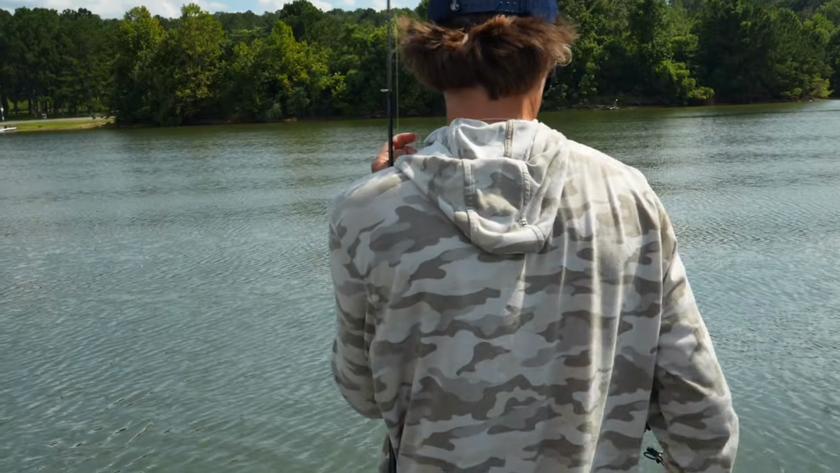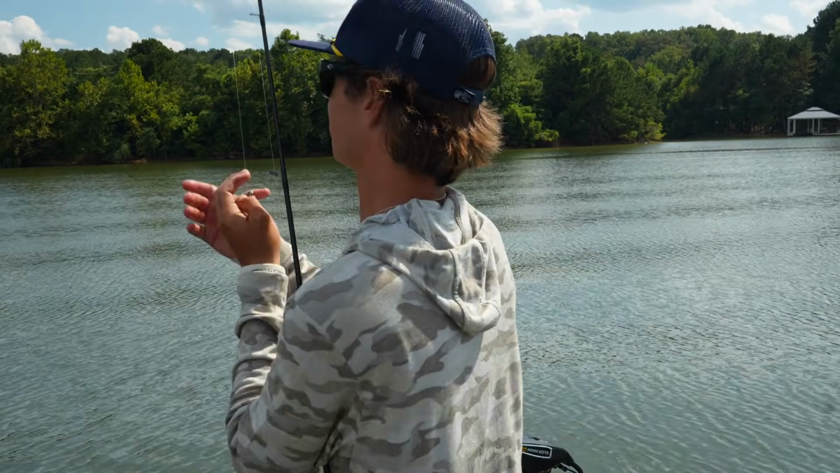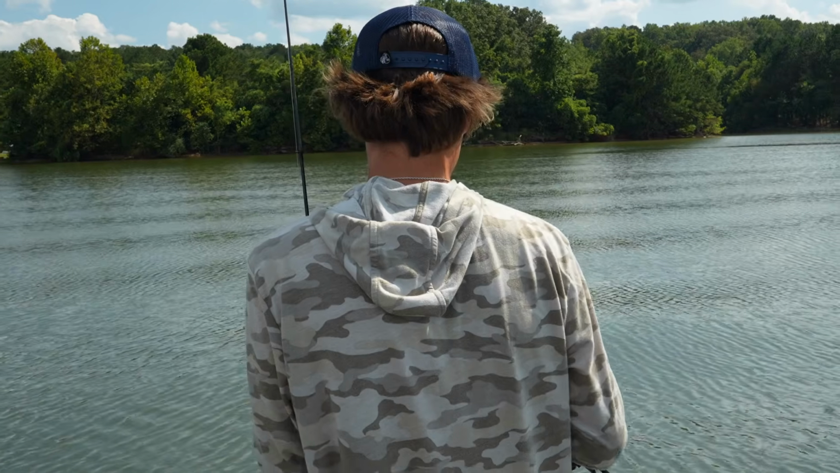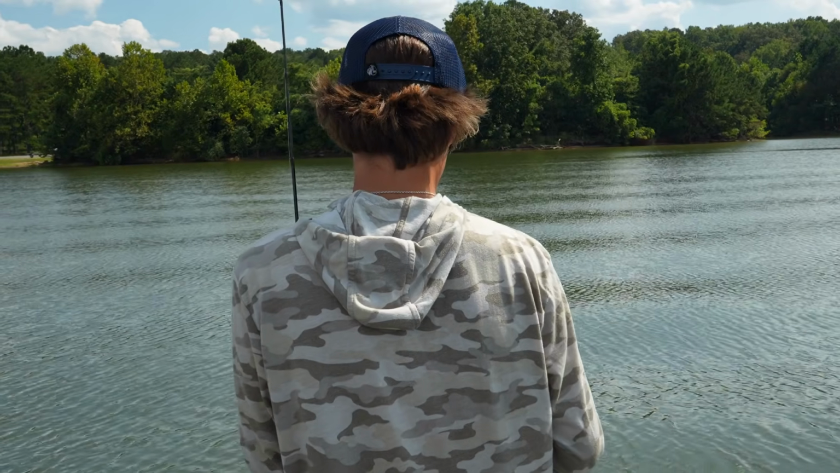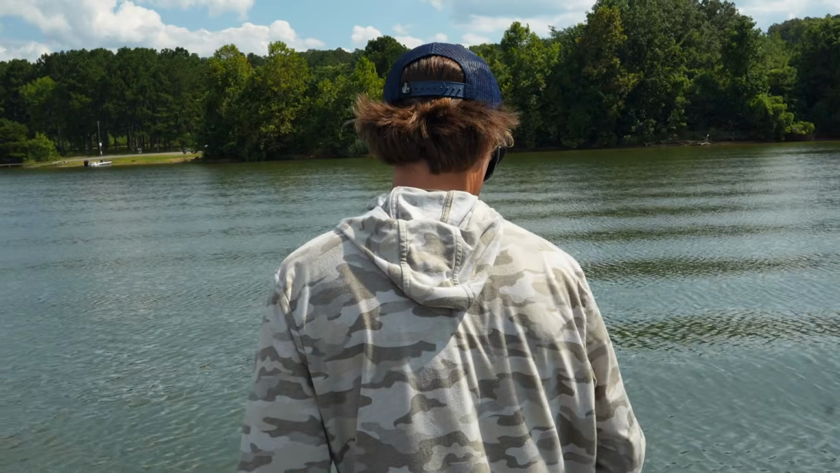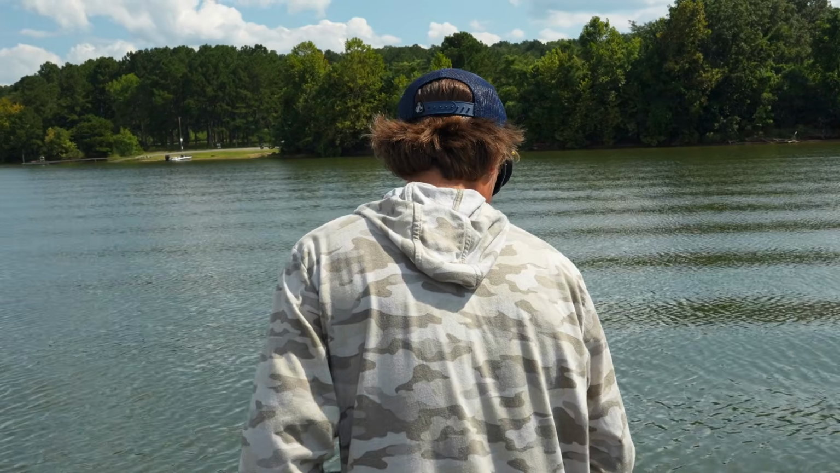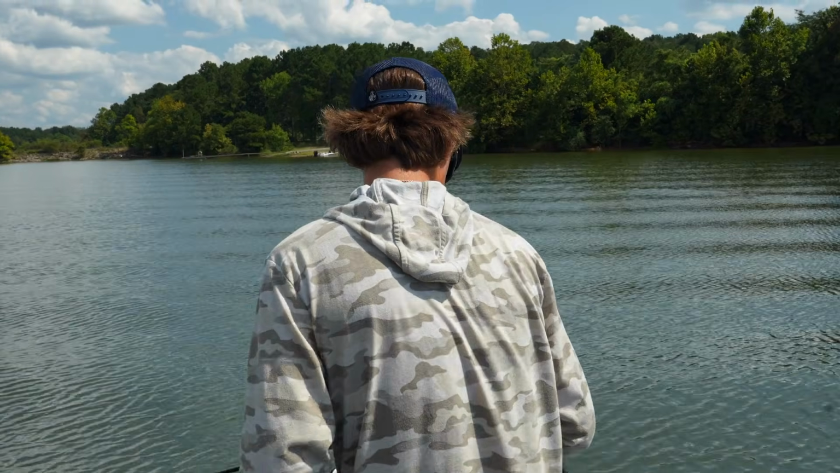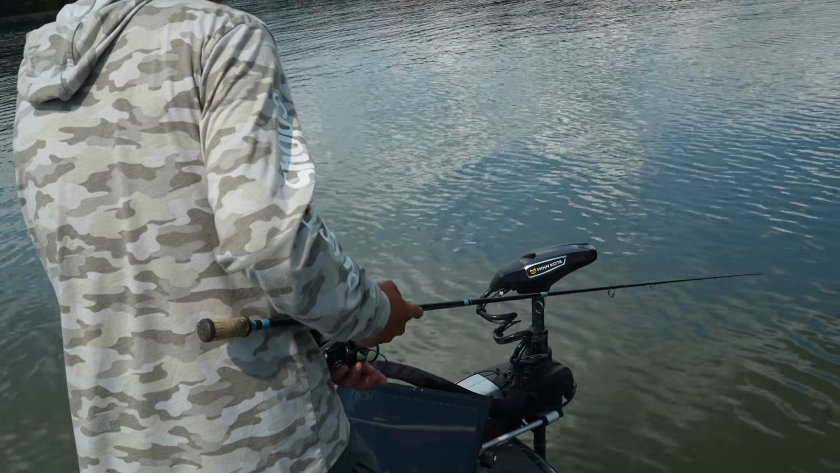I was just fishing this spot right here and they came up schooling, and looks like there's a group of them actually on this roadbed that are sitting down there and just chasing bait. So looks like there's a good bit of fish right there, so I'm gonna make a few more casts, see if we can catch some better ones. Looks like there's a couple better ones down there too. A bunch of little guys.